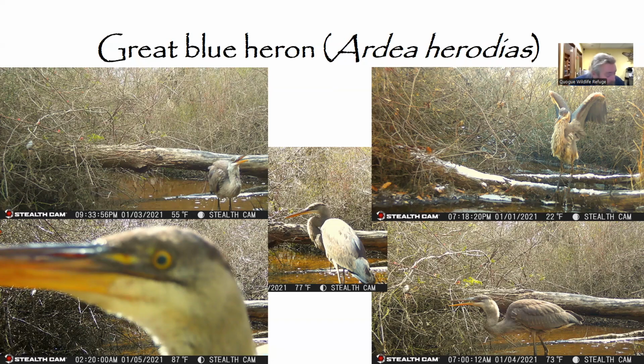They are incredibly large as well. When they fly, they will have their neck in an S shape to help reduce the drag on their bodies. They're lightning fast and able to use their long beak and neck in a spear-like fashion to catch food, including fish and amphibians. Their colonies are called rookeries, and rookeries can actually last with birds returning to the same or similar nests every year. And they can last decades, which is pretty cool.